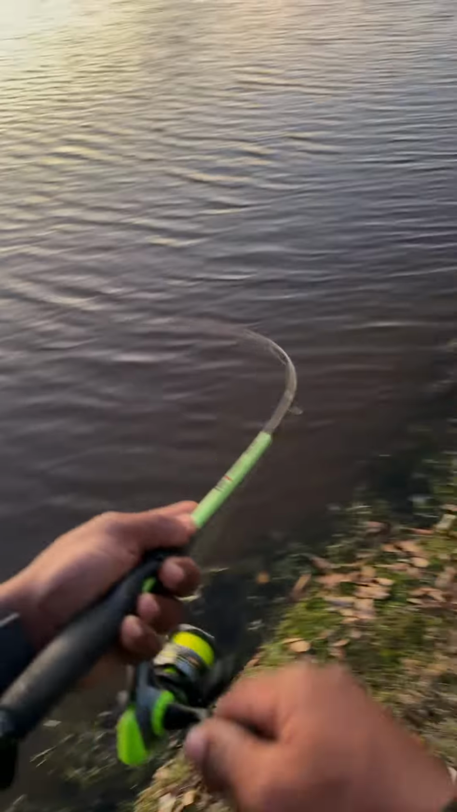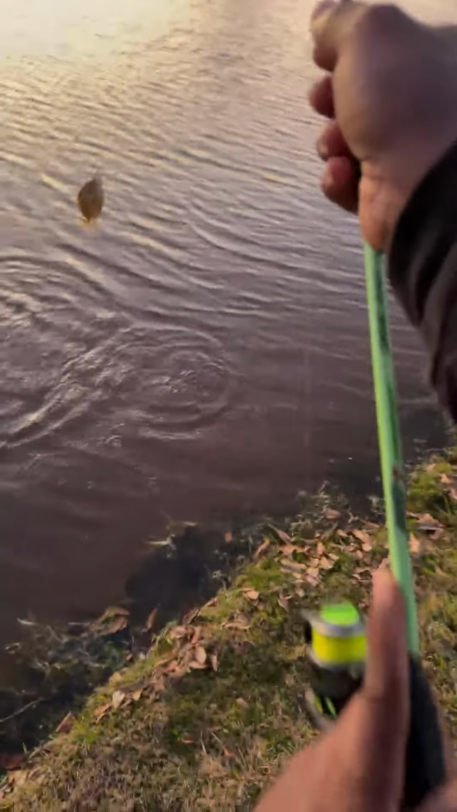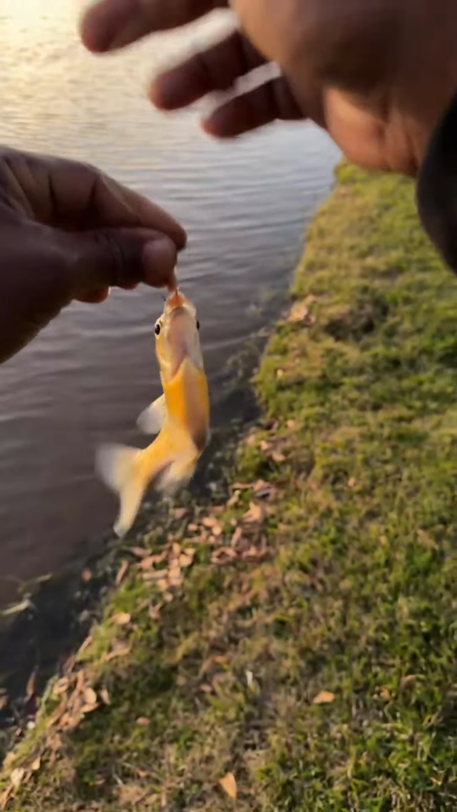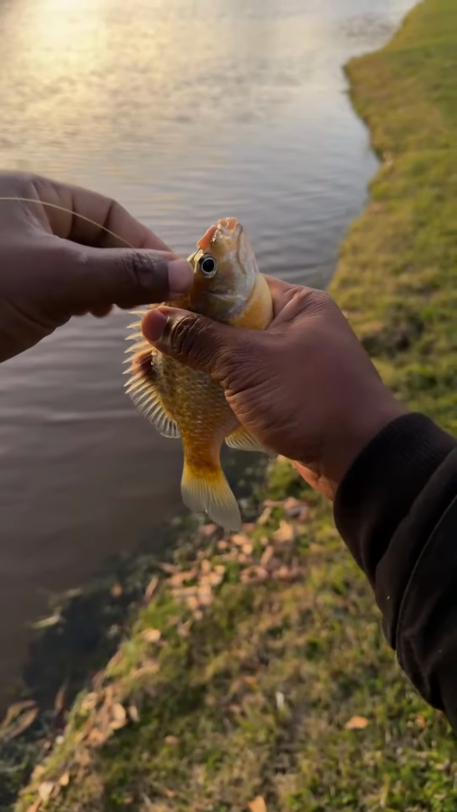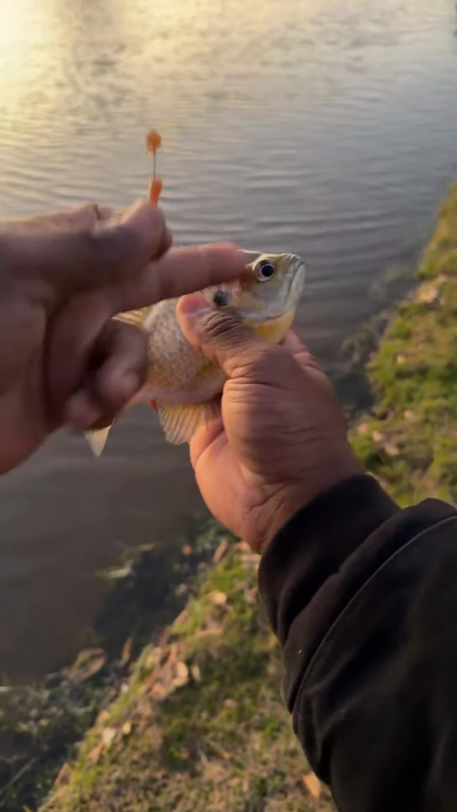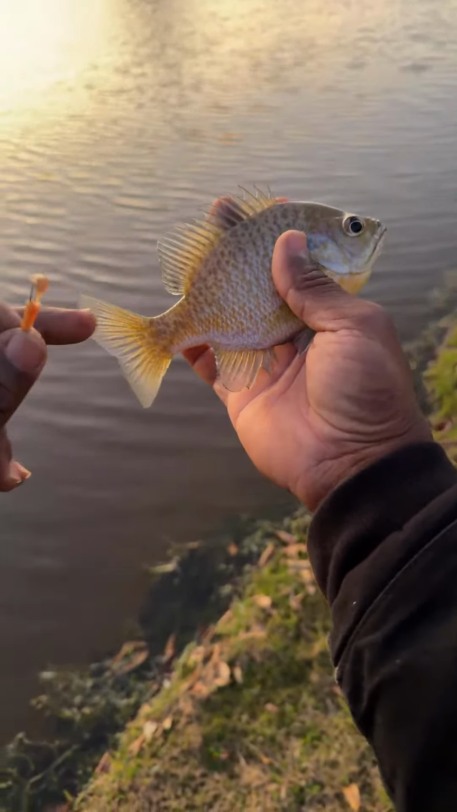Oh, there it goes. There he goes. There we go. I think they're a little bit further back. Oh, that's a nice one right here, y'all. Look, I got a perfect hook set. I got the cricket hooks today. That's a perfect little one. Look at that. Oh boy, I can take that head off, little fillet, fry them whole. I'm not gonna do that to you though, buddy. Go be free. Have fun. I'm a nice guy.